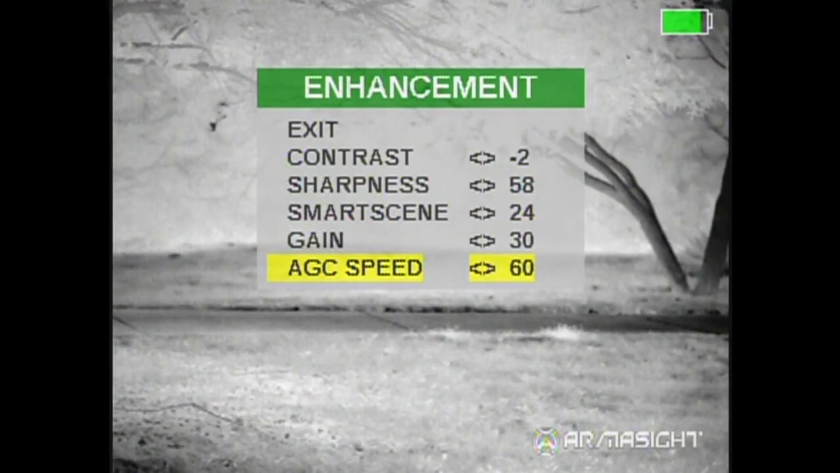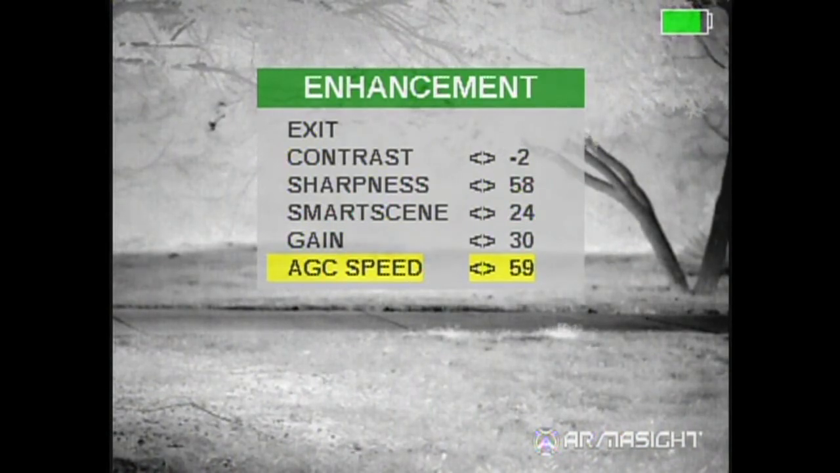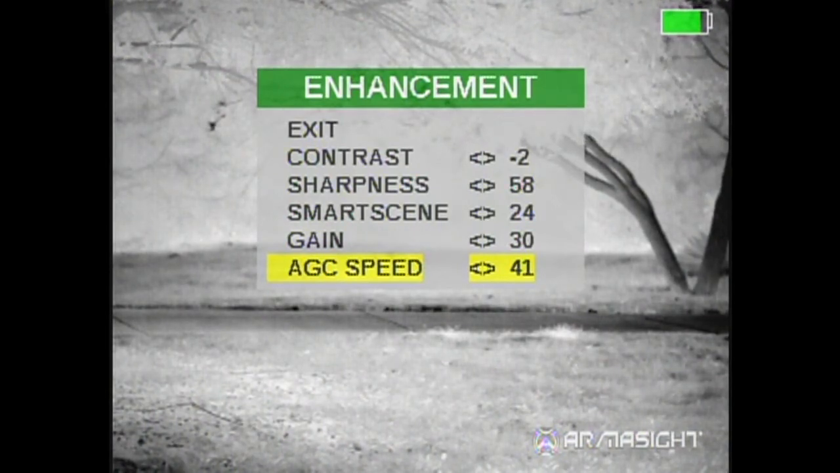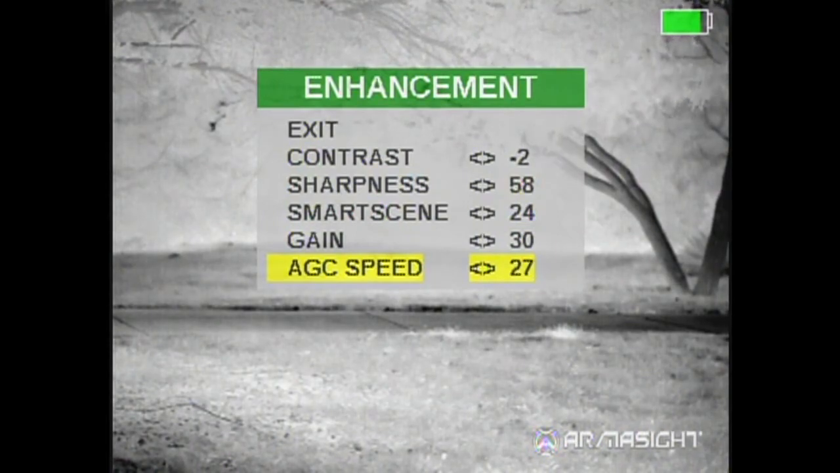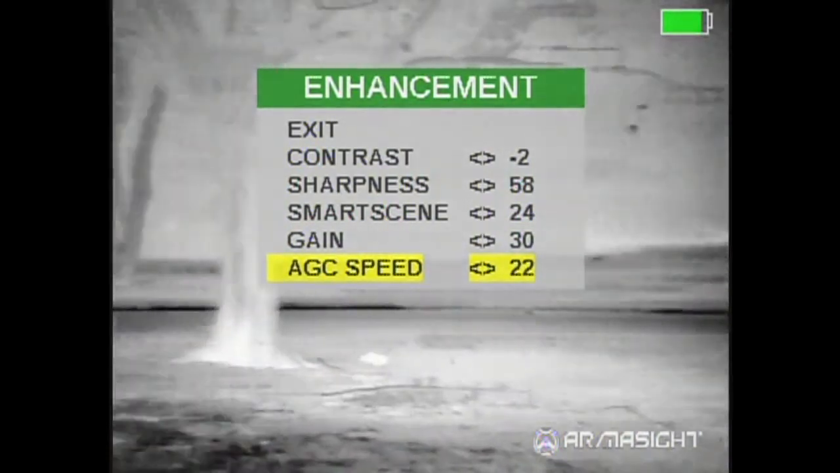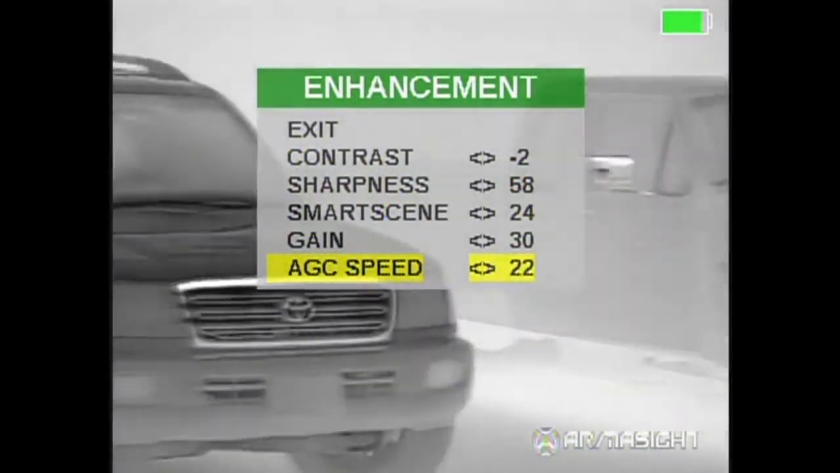I don't want it to be so slow that when I come up on a target it takes forever to kick in, or when I come off of a target for it to kick in. But around 15 to 30, anywhere in between there is about perfect.